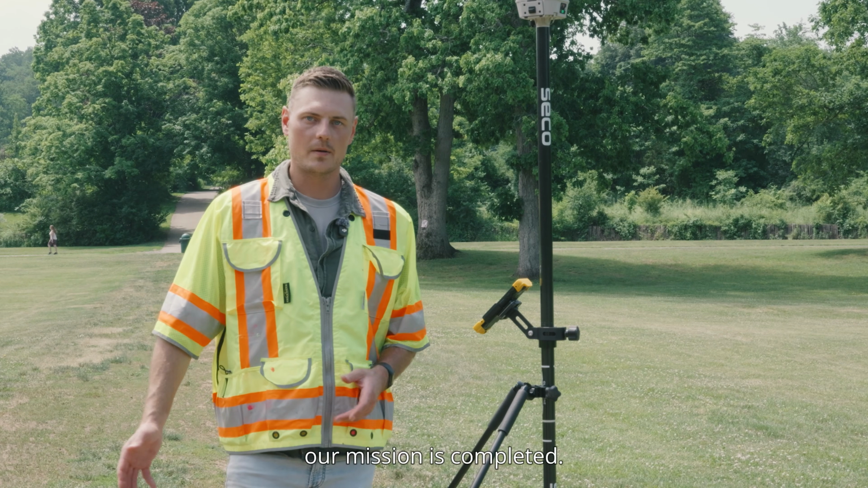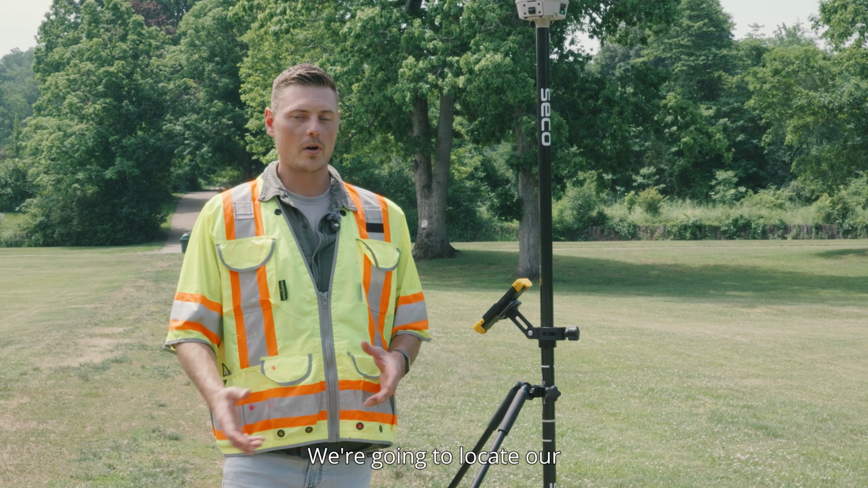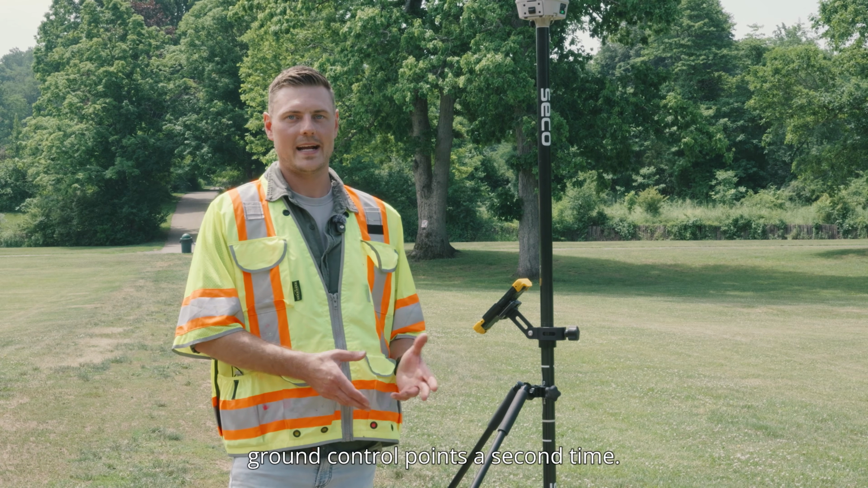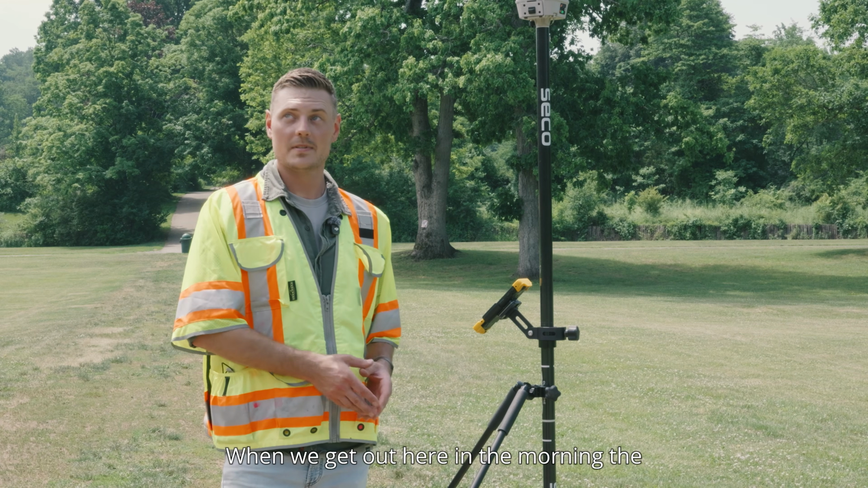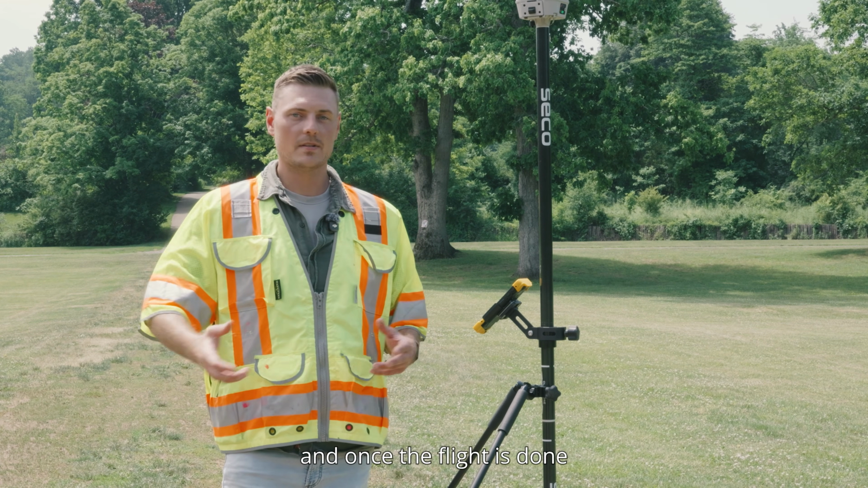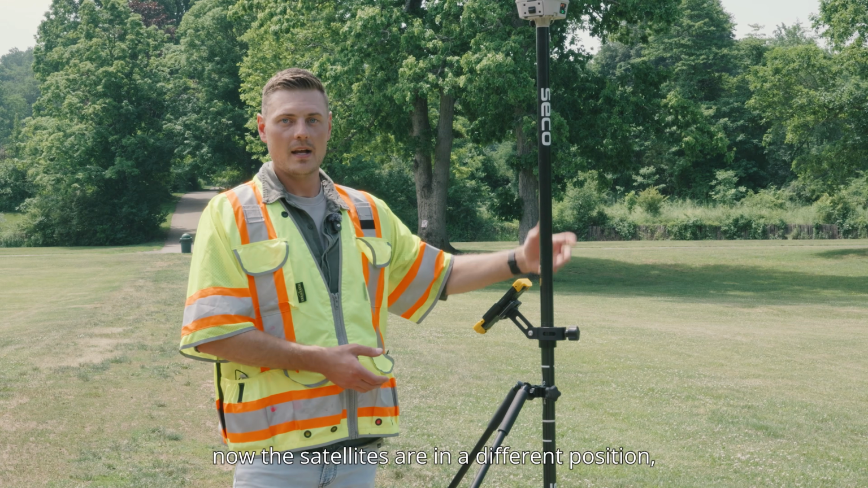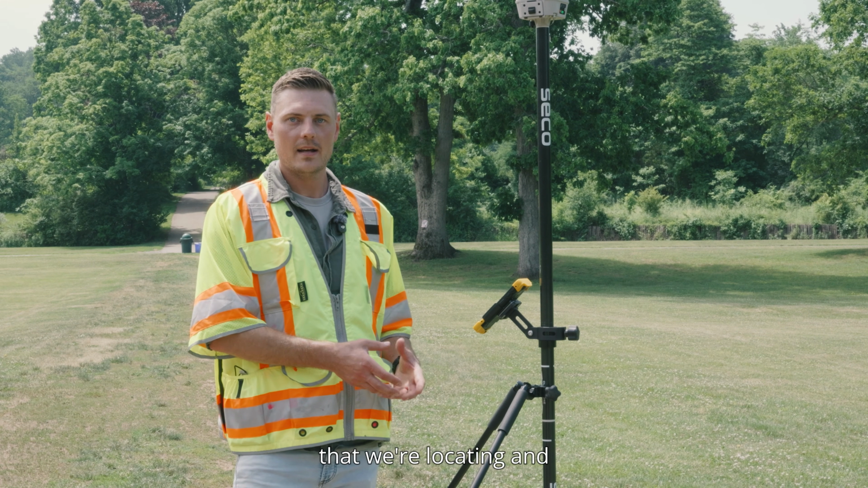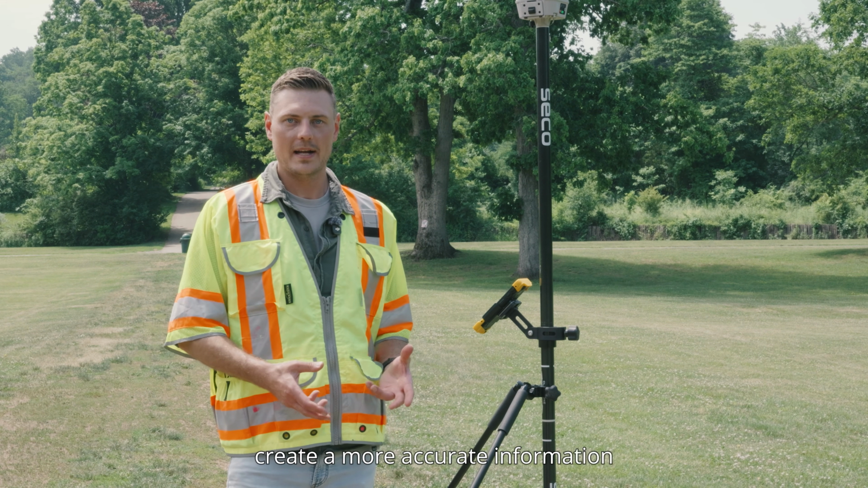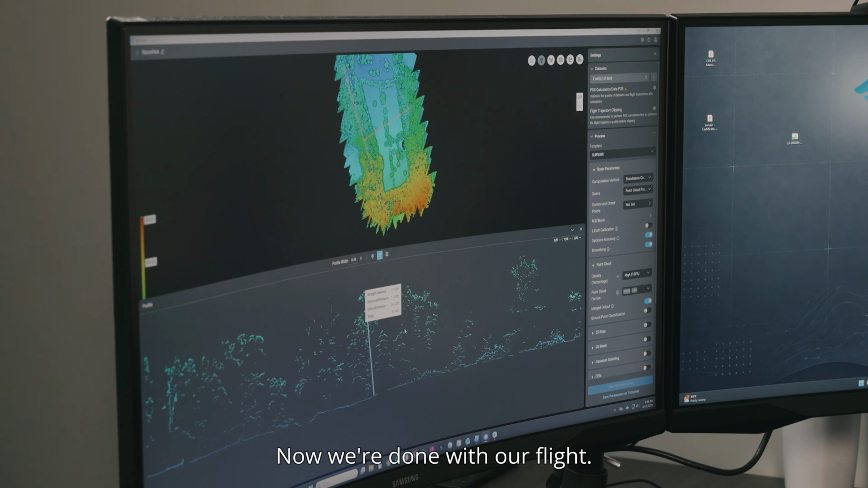Now that our flight is done, our mission is completed, and we took a bunch of site photos and everything that we need for this project, we're going to locate our ground control points a second time. The big reason for this is that in the beginning of the project, when we get out here in the morning, the satellites are in one position, and once the flight is done and we're locating them a second time, the satellites are in a different position, and now we're able to take the average of all of these points that we're locating and create more accurate information that we can be feeding into Terra to process all of this information later on.